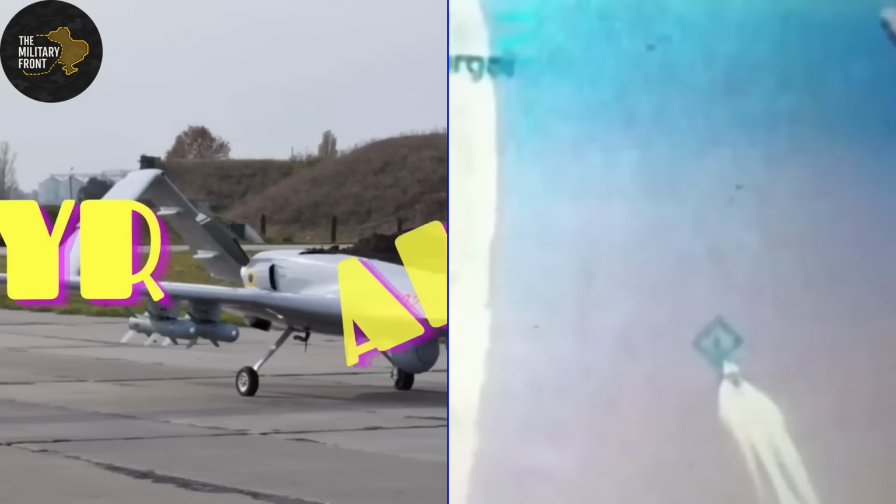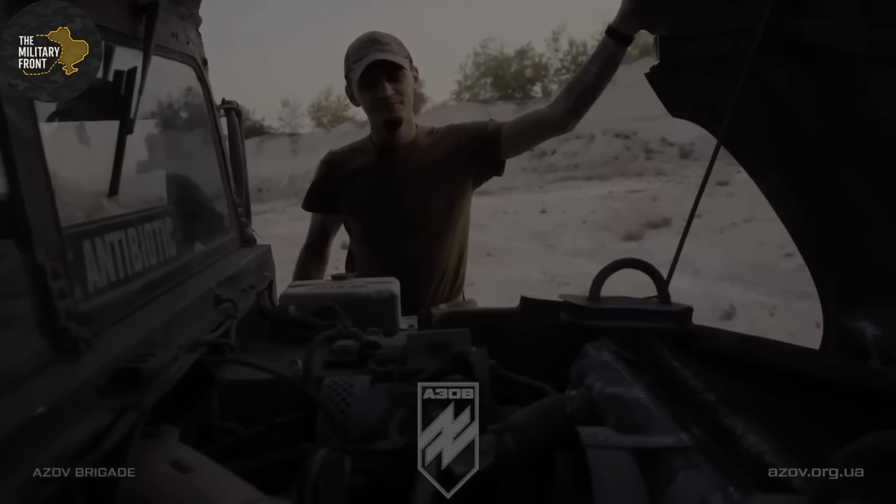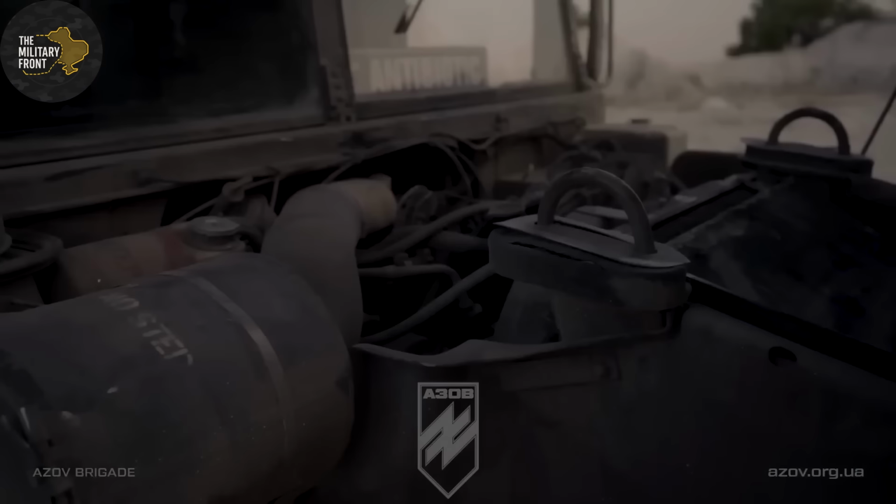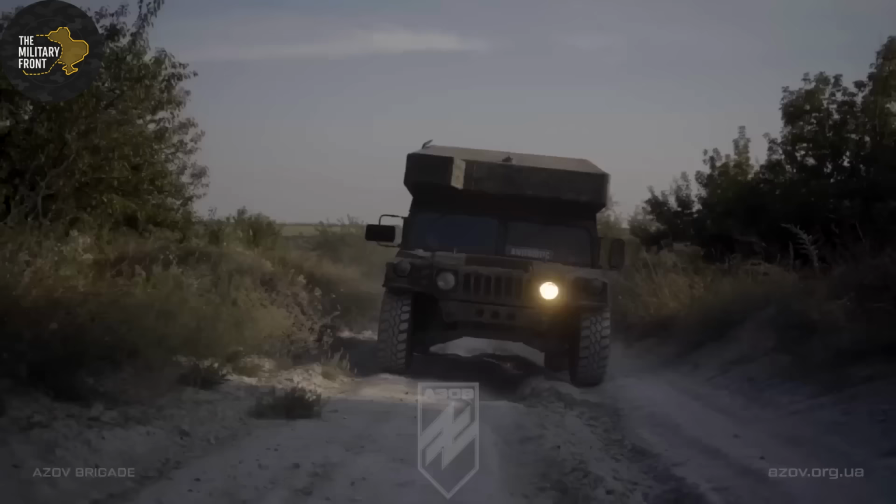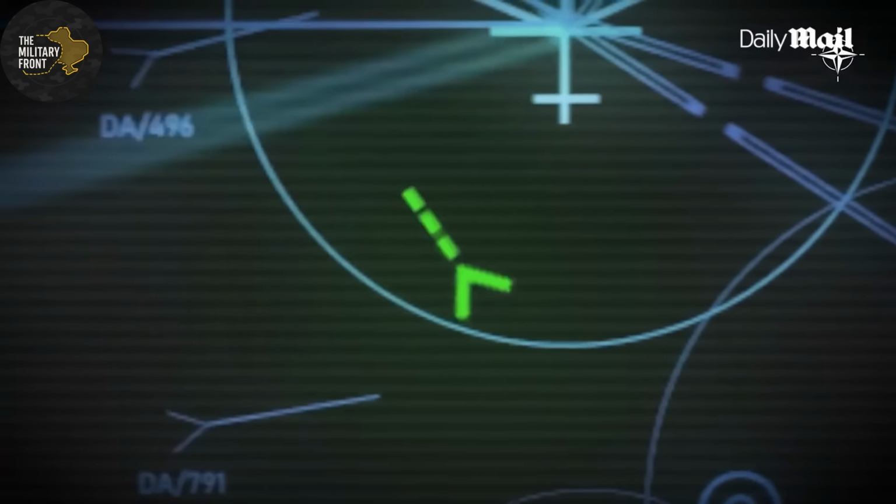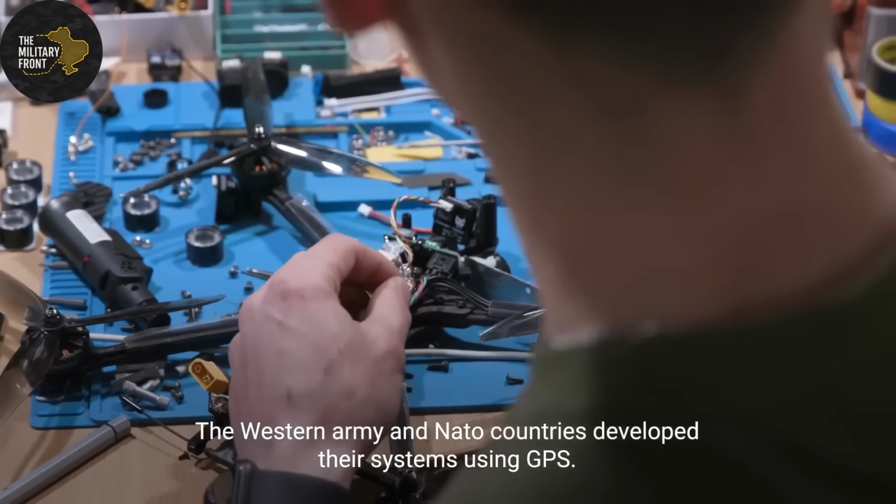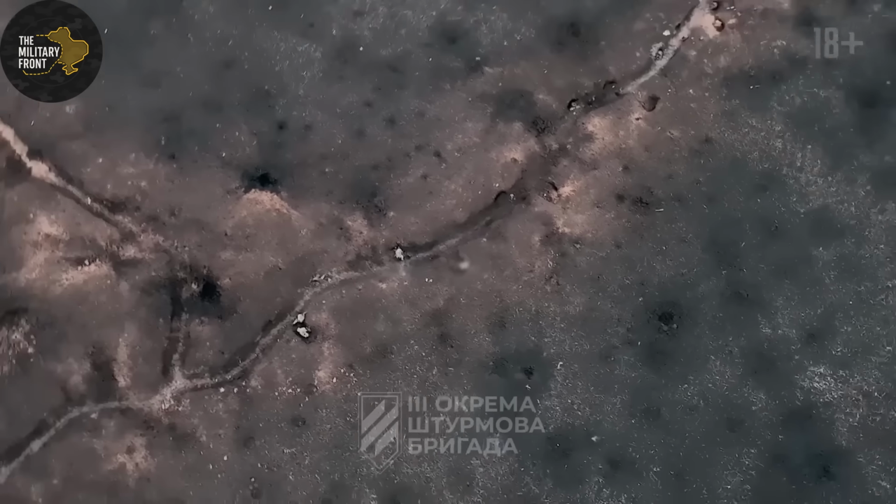23:30 hours. Ukrainian operators receive coordinates from ground reconnaissance teams. They begin preparing drones for launch, pre-flight checks, battery levels, camera systems, warhead. 00:15 hours. First wave of FPV drones goes airborne. 8 to 12 units launching simultaneously from different positions.